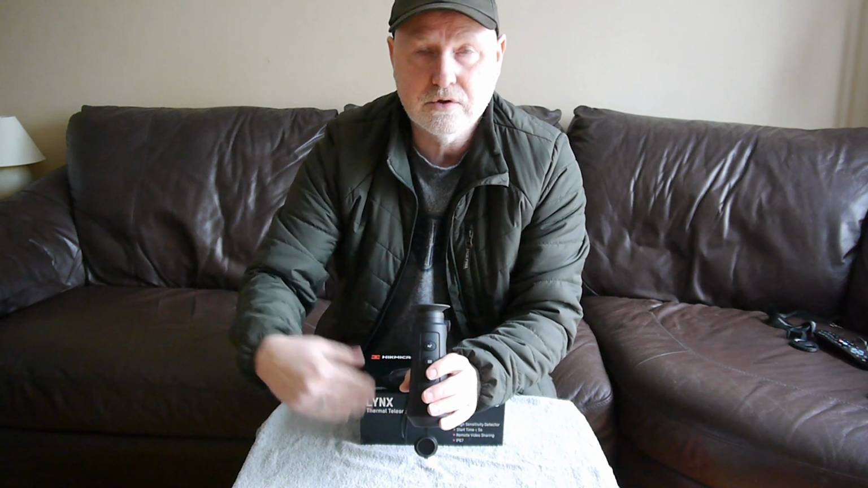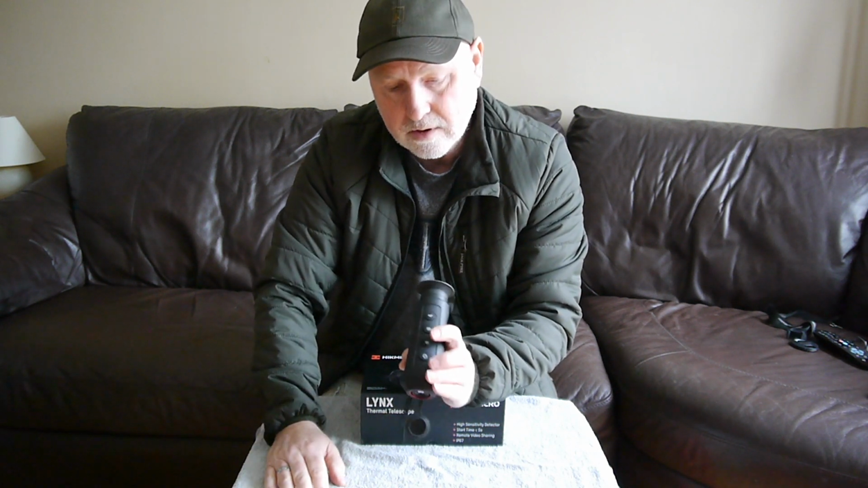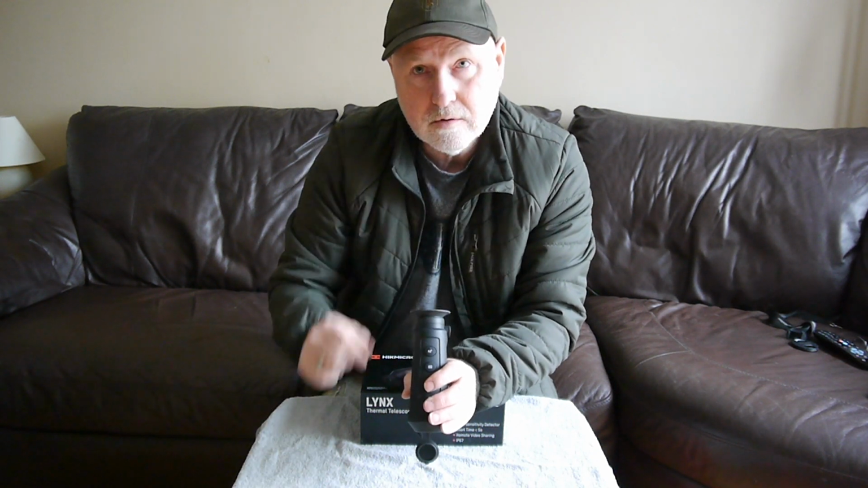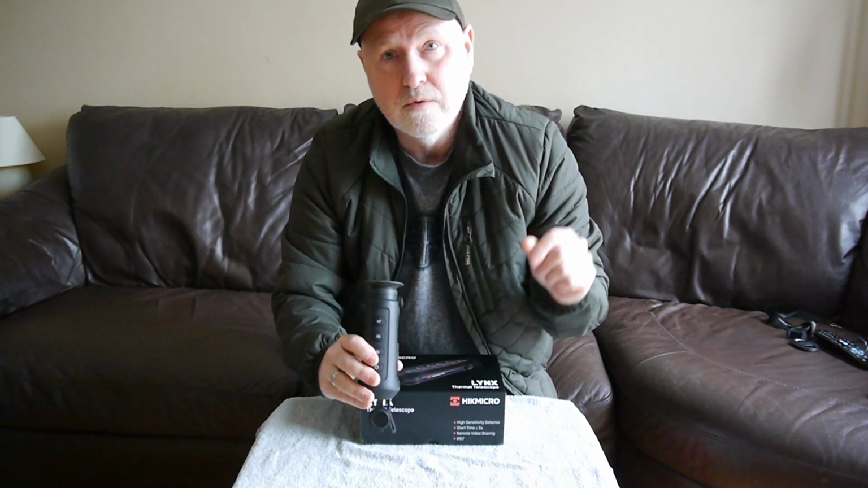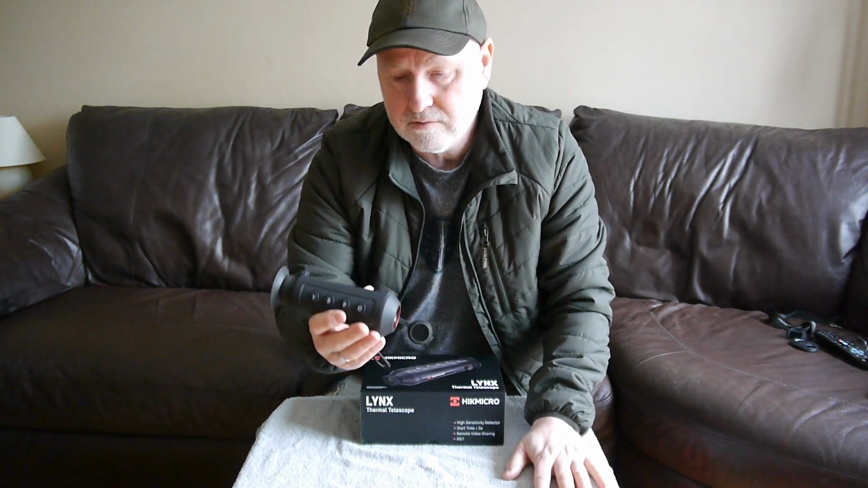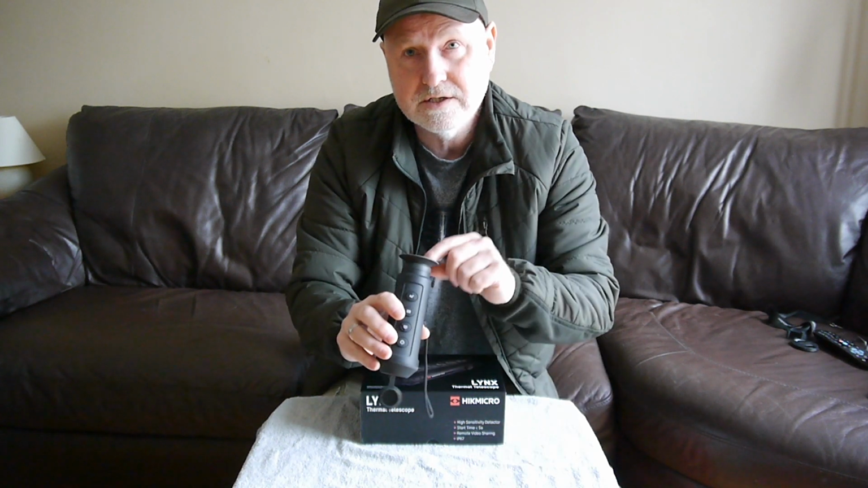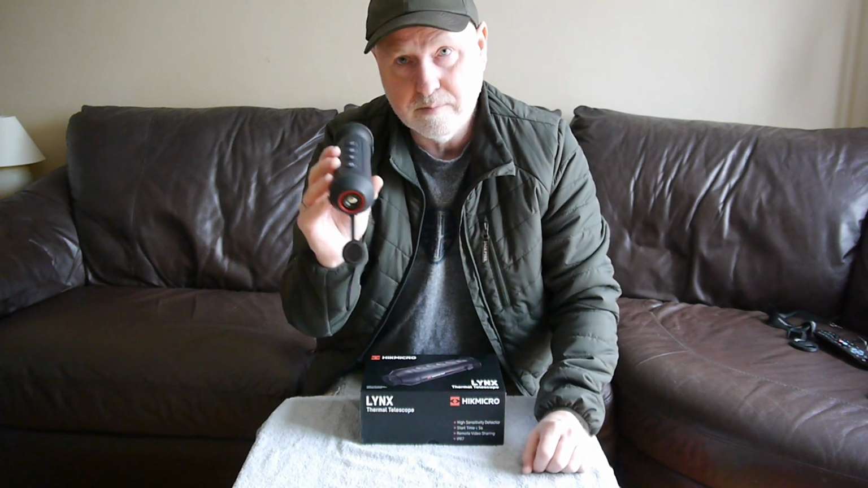There's an SD card picture that shows you how much video you're taking and so on. When you've got the video recording, there's a video camera in the top of the screen with the time displayed as it's running through. So everything you need to know when using the device is shown in there, as well as the picture itself.